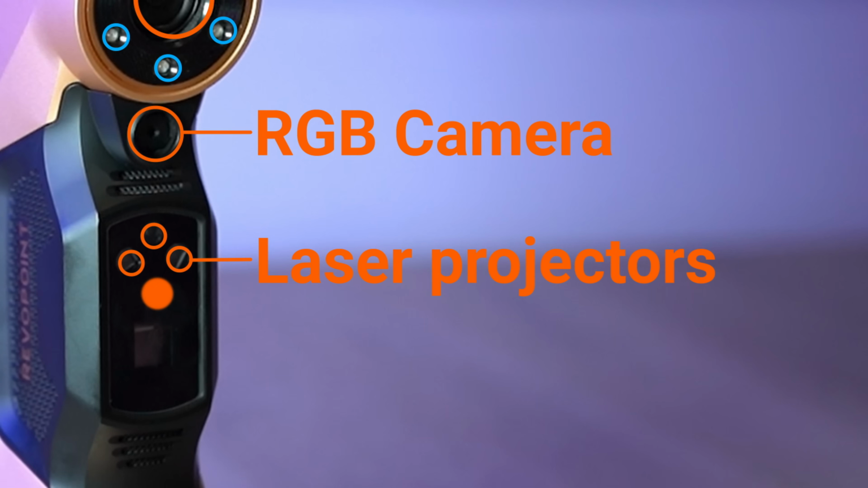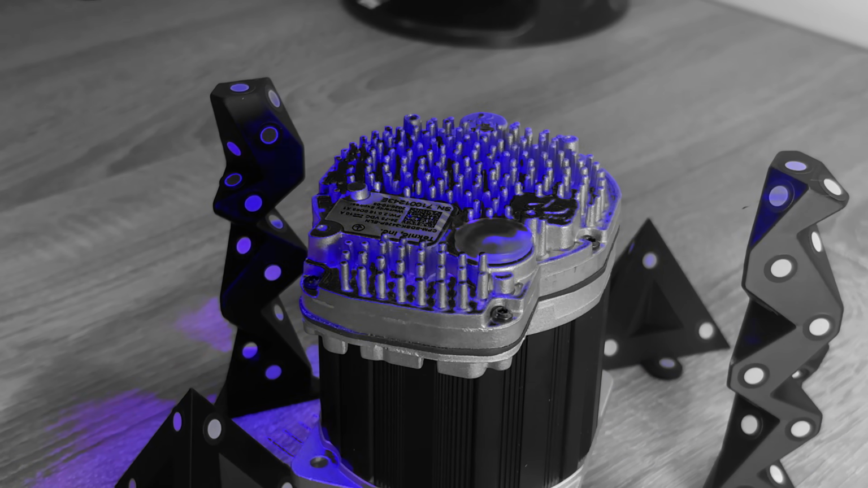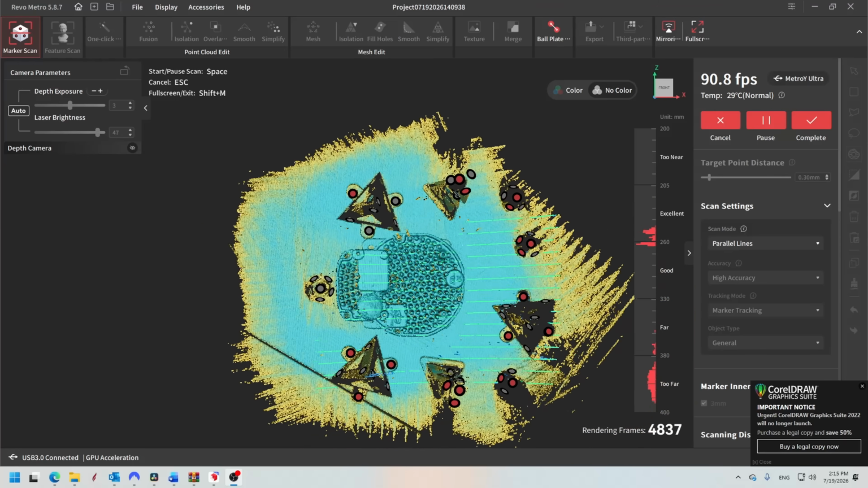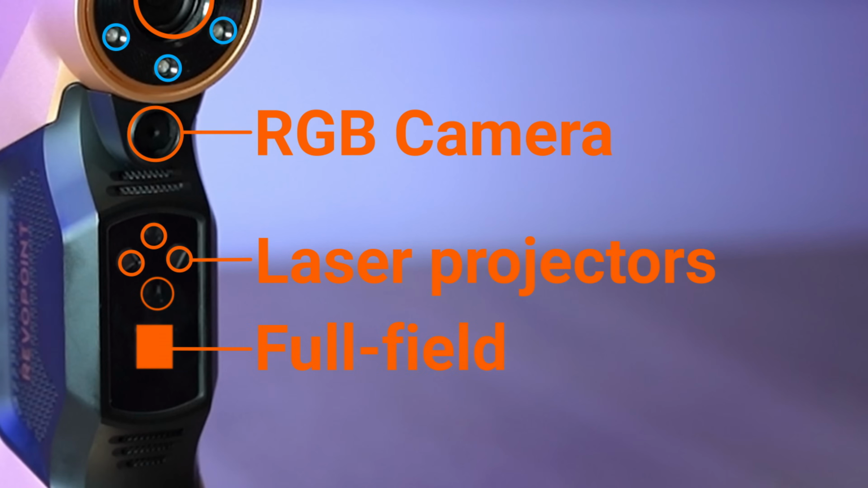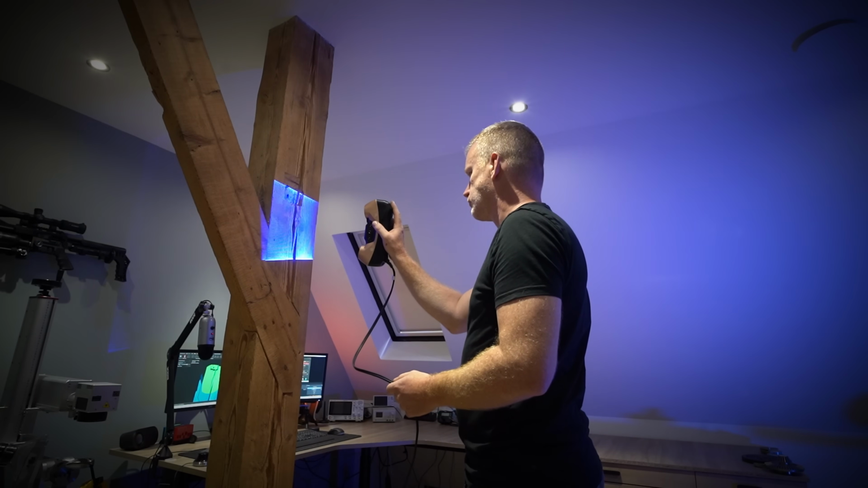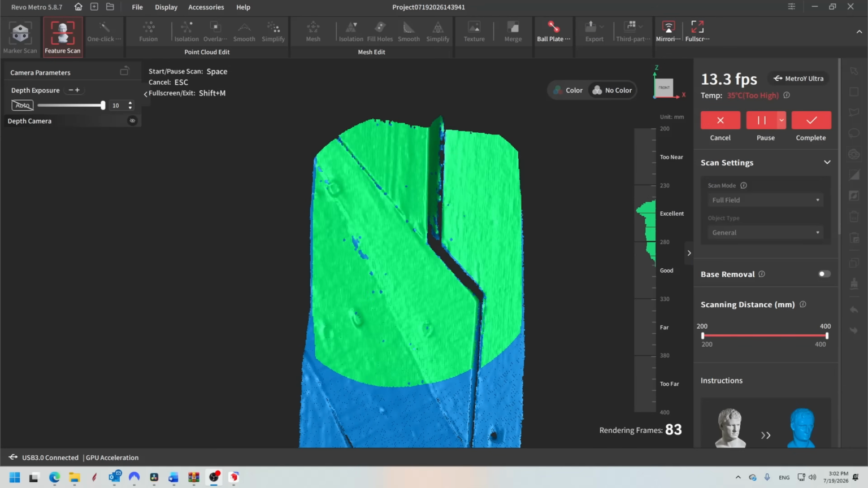The lower laser projector is responsible for the parallel line scanning laser mode, and its denser 15-line laser pattern is optimized for capturing finer details on surfaces whenever maximum resolution is required. Finally, at the bottom is the full field structured light projector, which projects 62-line blue full field structured light pattern across the object, allowing for a rapid marker-free acquisition of a feature-rich object.